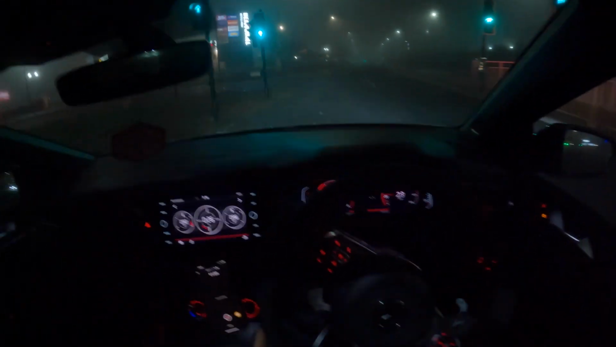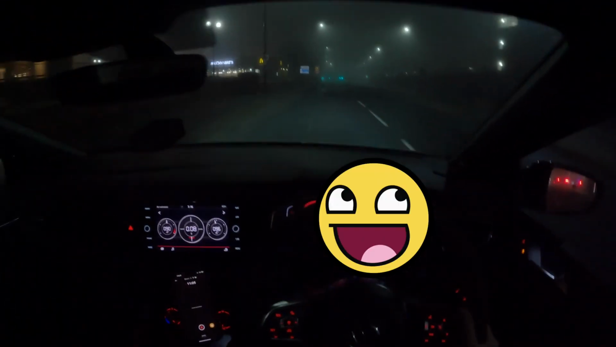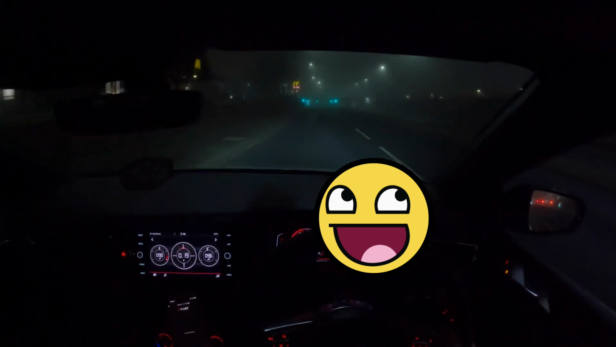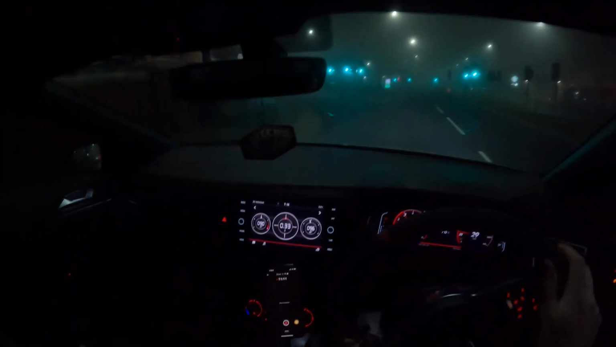That's a new shape GTI over there. Oh, it's just straight up wheel spin. Straight up wheel spin. And I wonder why I get through tyres every 2 months. God knows.